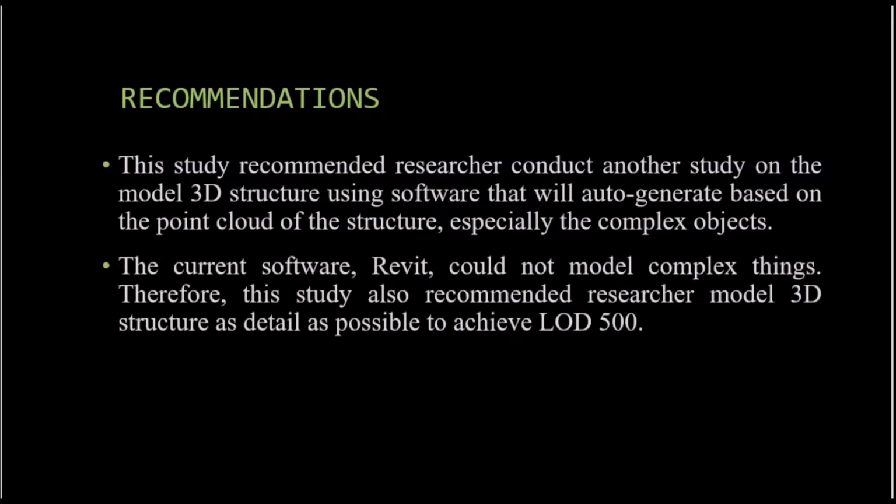For the recommendation, the study recommends researchers conduct another study on modeling 3D structure using software that will auto-generate based on the point cloud of the structure, especially for complex objects. The current software, Revit, could not model complex things. Therefore, the study also recommends researchers model 3D structure as detailed as possible to achieve LOD 500.